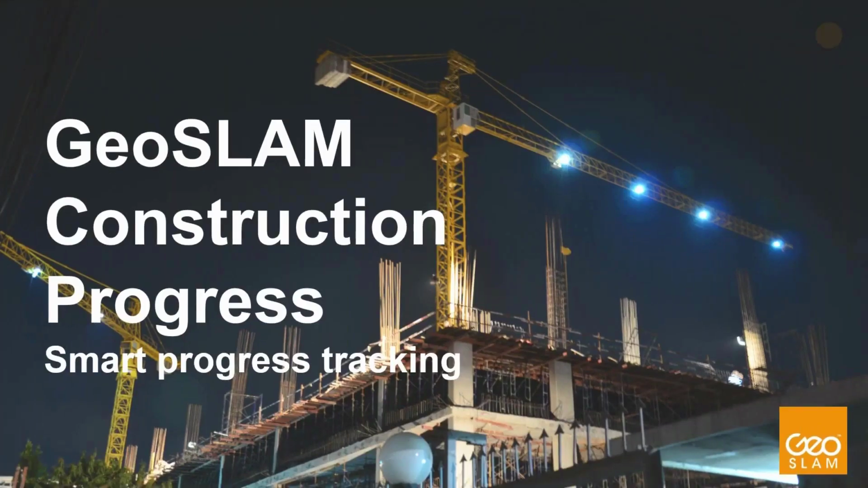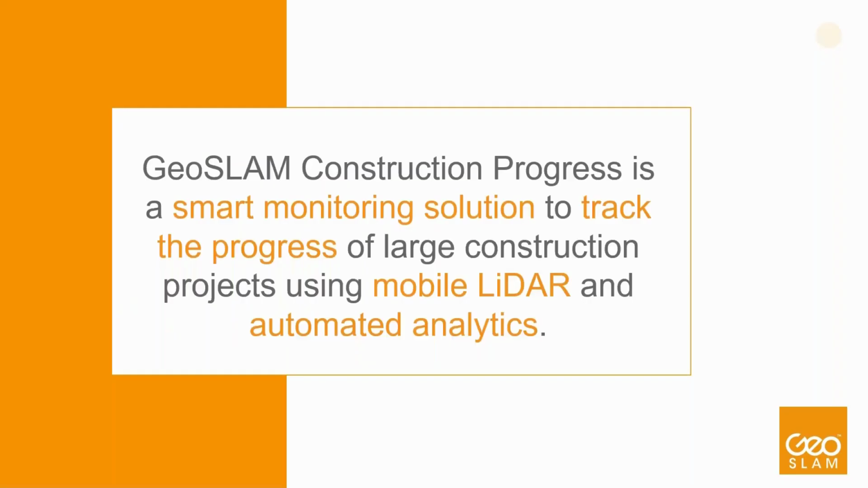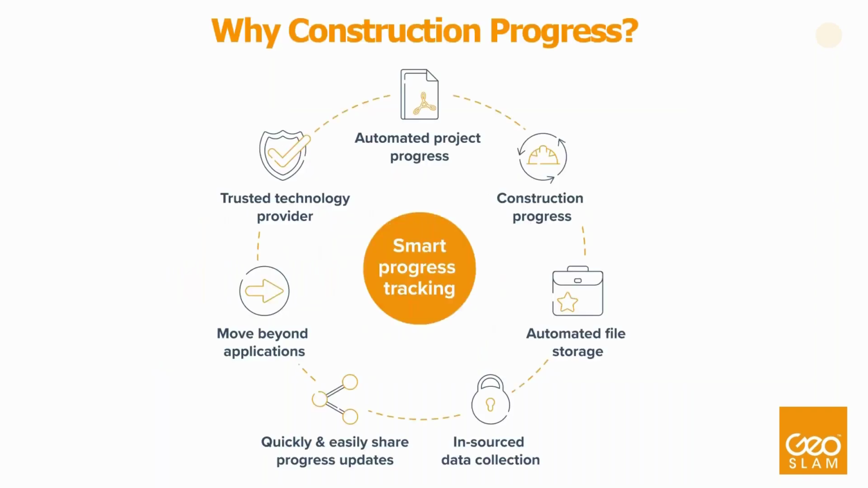I'd like to talk you through firstly GeoSLAM Construction Progress, our new construction solution. GeoSLAM Construction Progress is a smart monitoring solution to track the progress of large construction projects using mobile LiDAR and automated analytics. So why use Construction Progress?